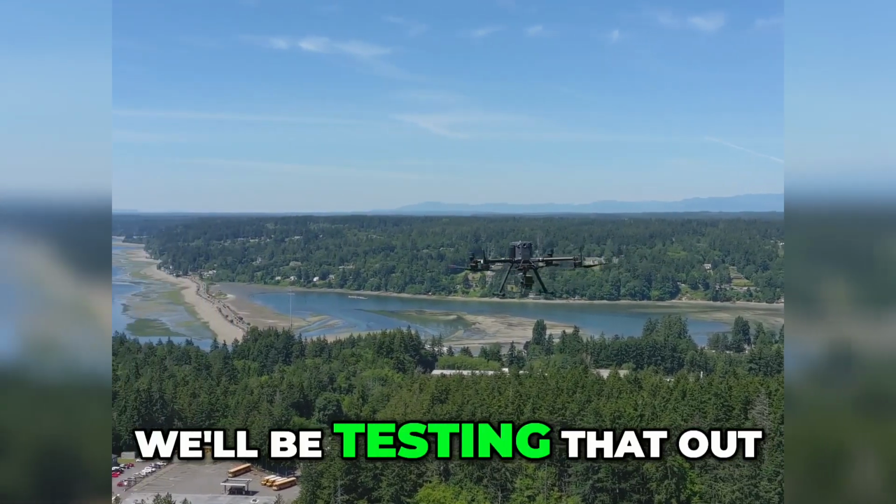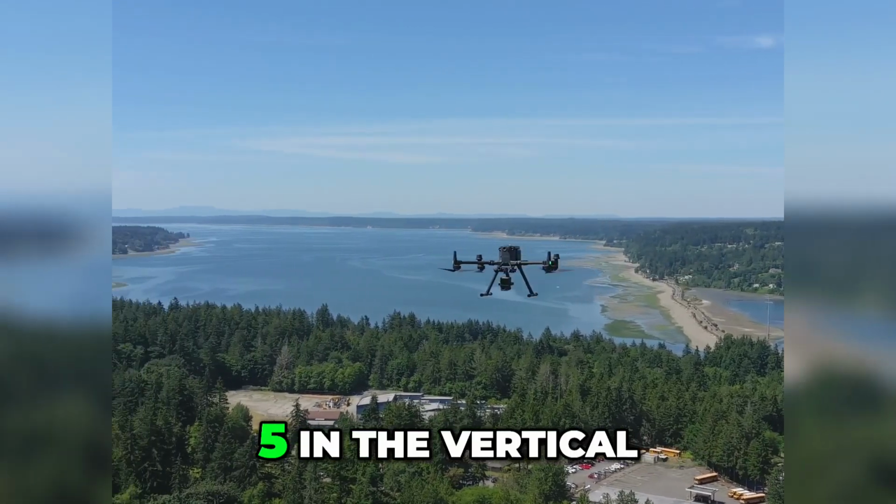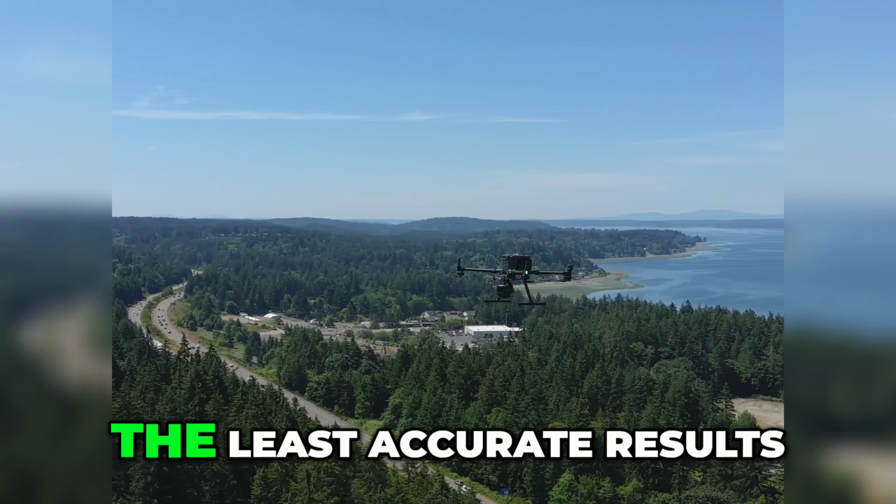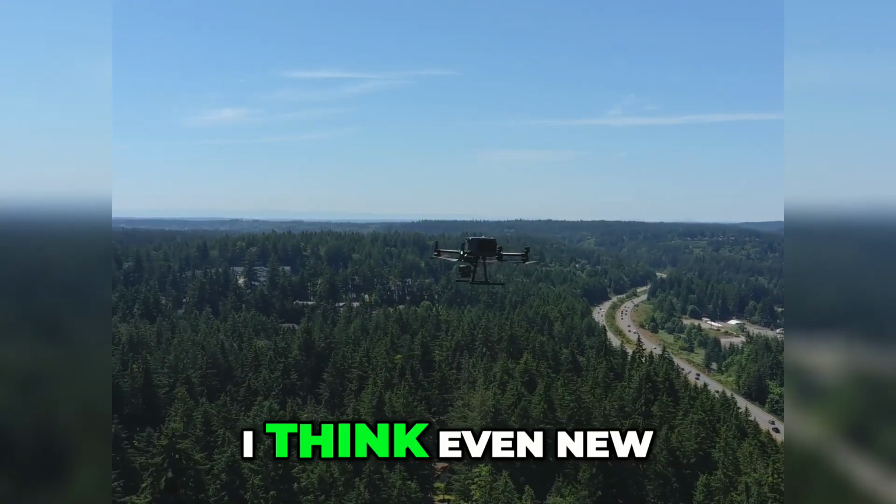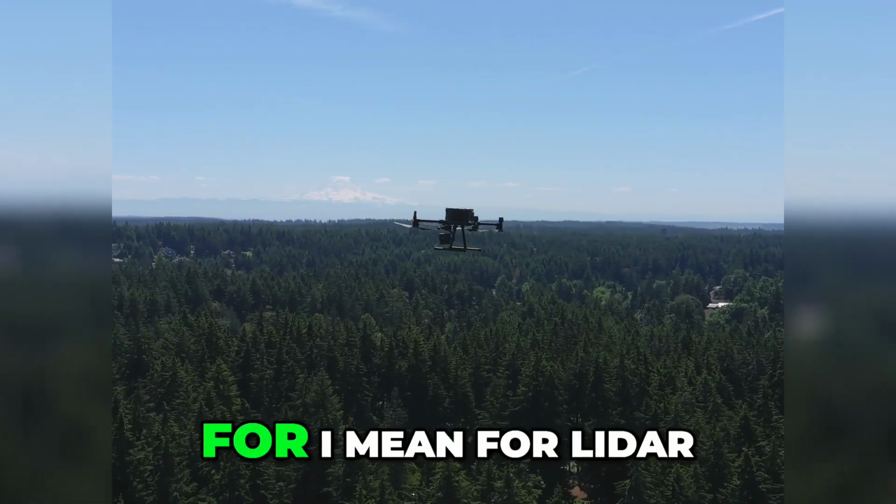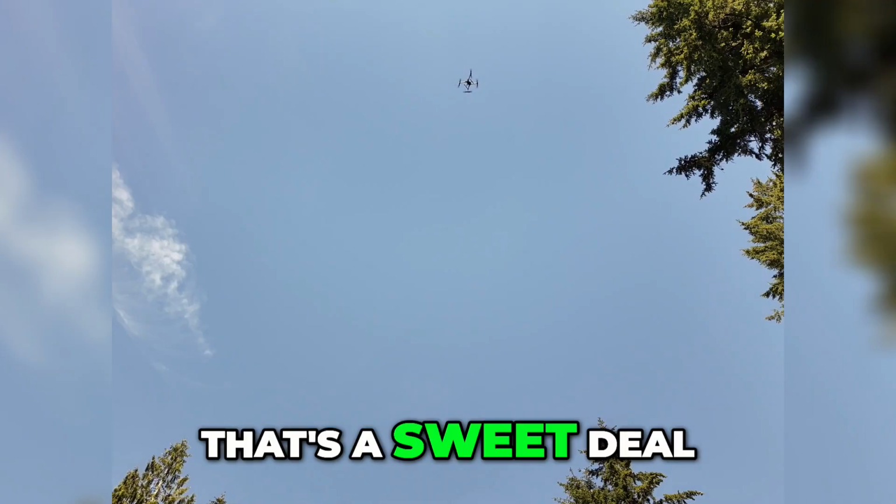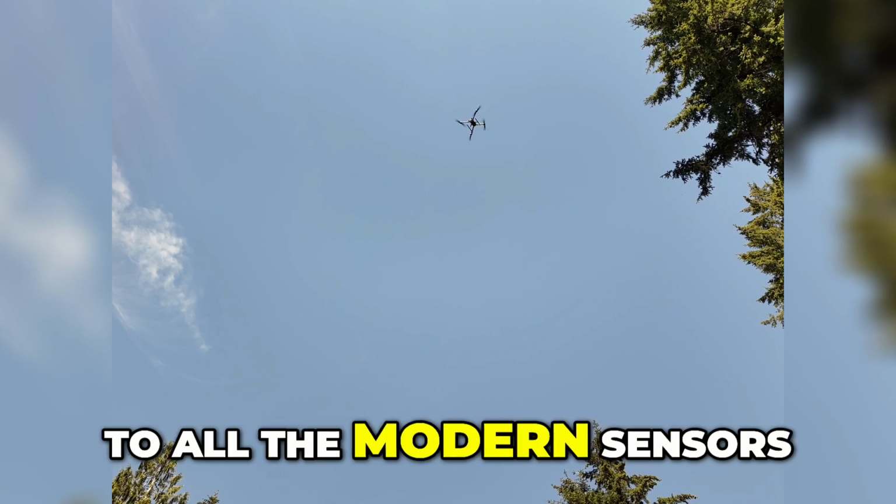So we'll be testing that out. 10 centimeter accuracy horizontal, 5 in the vertical. So it should be the least accurate of results, but it's definitely the lowest cost today. I think even new these days, last time I checked, it's in the low $8,000 range. So for LiDAR for 8,000, that's a sweet deal. Test it out and see how it compares to all the modern sensors.